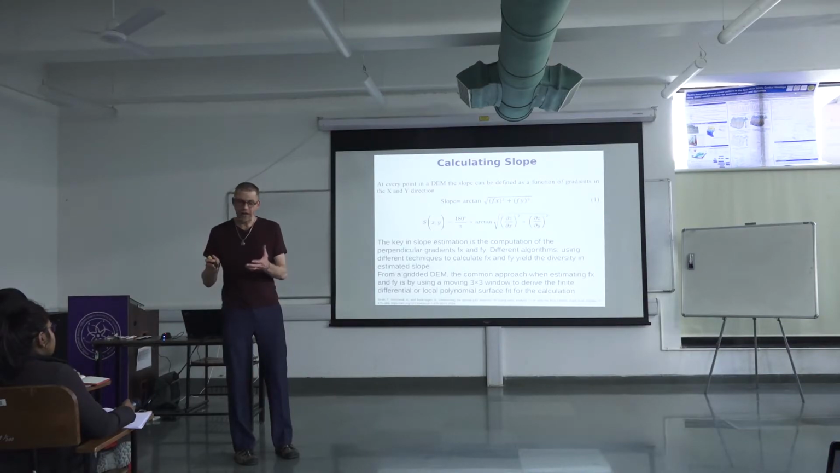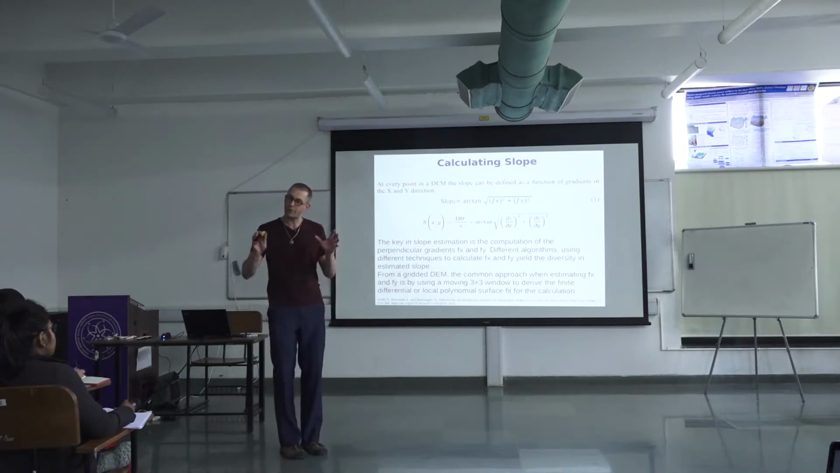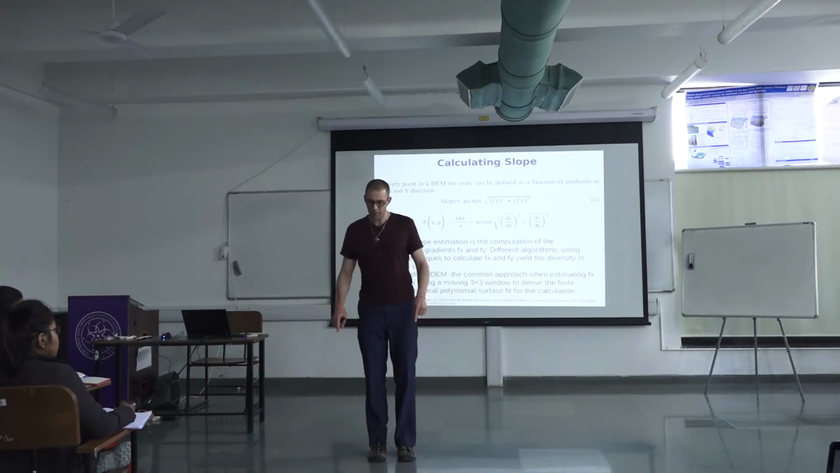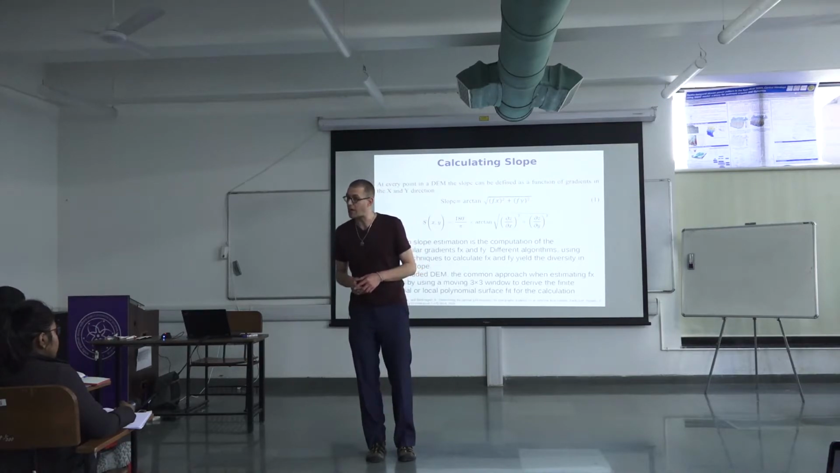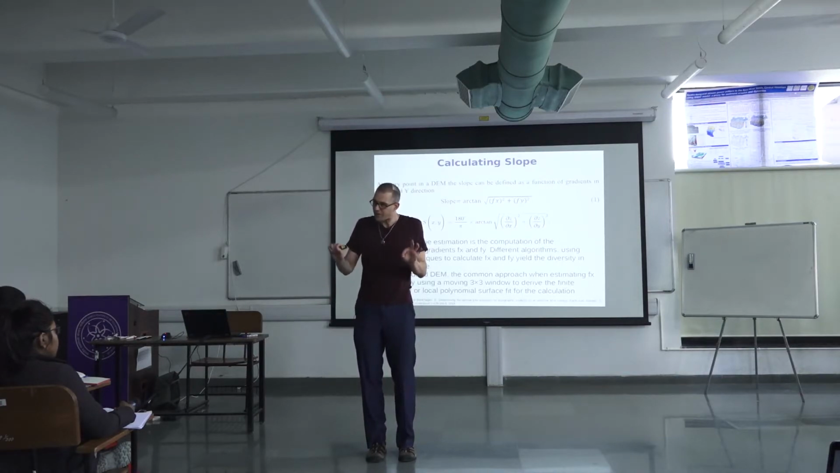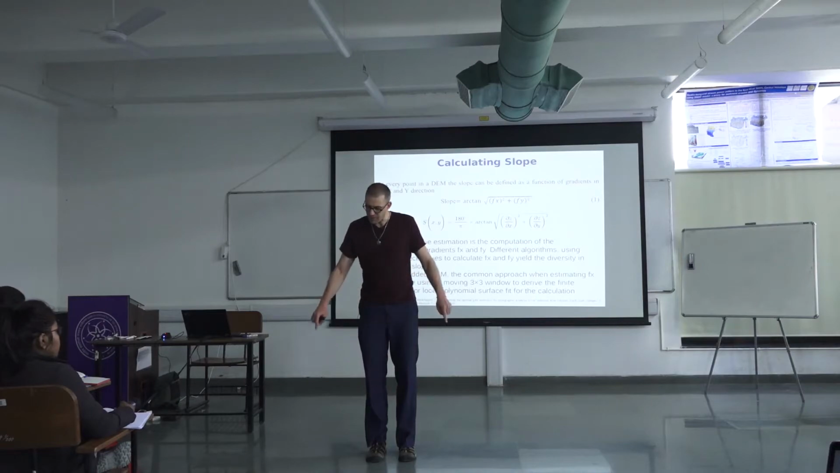If you're interested in having a slope that is somewhat smoother, for example, a slope that not only takes into account the immediate neighbors, but also the neighbors further down, you can take a 5 by 5 window. We do that, for example, to derive a smoother slope, because sometimes the DEM is a little noisy. There is a little noise in the digital elevation model, and if you take the immediate neighbors, you include that noise.